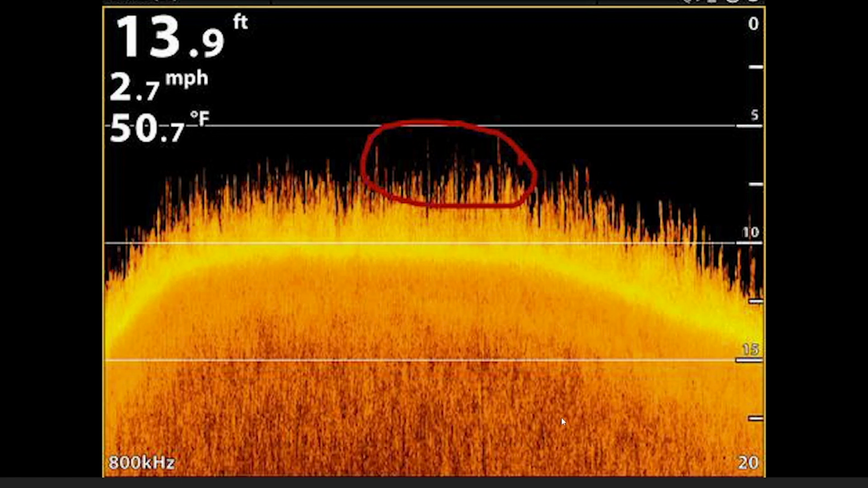That is a soft return, most likely a mud bottom. Then you're going to have kind of the root system of this grass right here, which is generally a little bit harder of a return. It could even be a gravel topsoil. And then you get to a softer return, which is that grass. Grass is usually stocky. Sometimes it shows up more in kind of soft return clumps, but that is what grass looks like on your sonar.